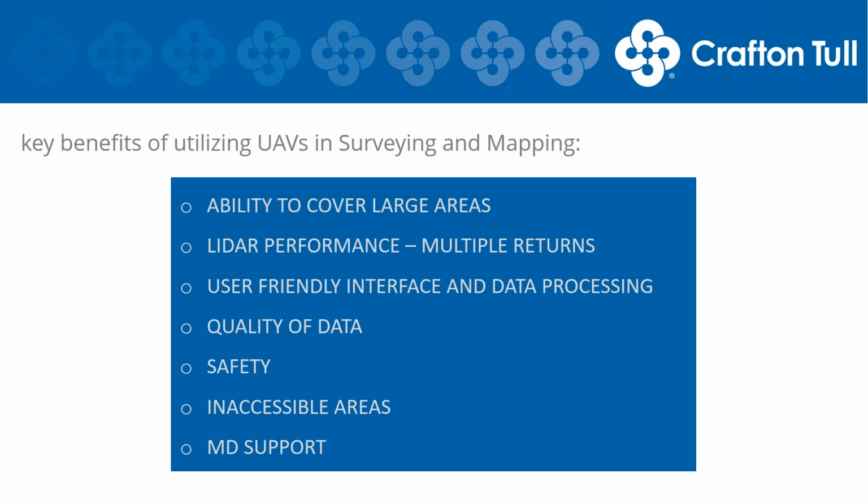And then finally, the Microdrones support has been key to us. If we've ever needed anything, they are right there with us. Matt and the rest of the folks at Microdrones, when we're on a project, we kind of feel like they're right there with us on the project, and we really appreciate that.